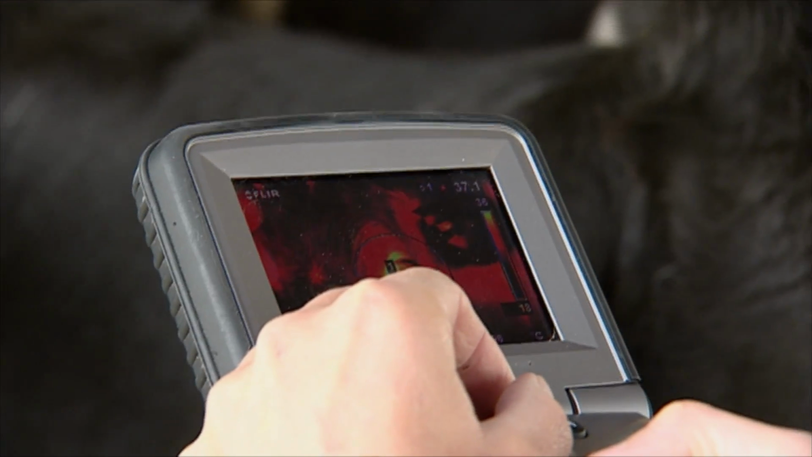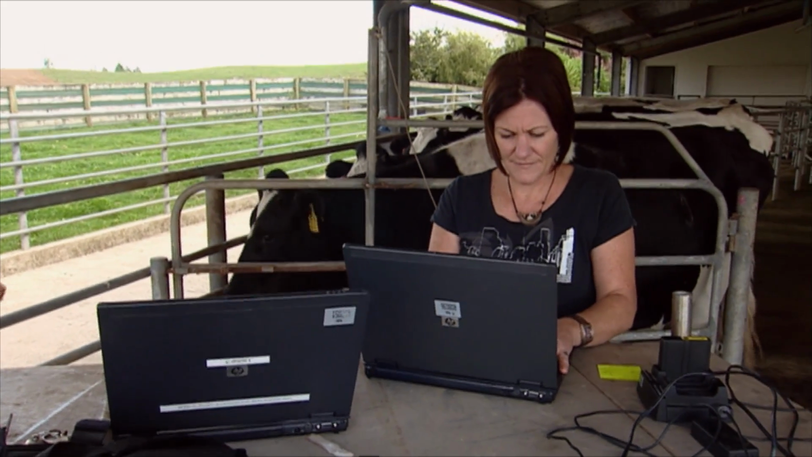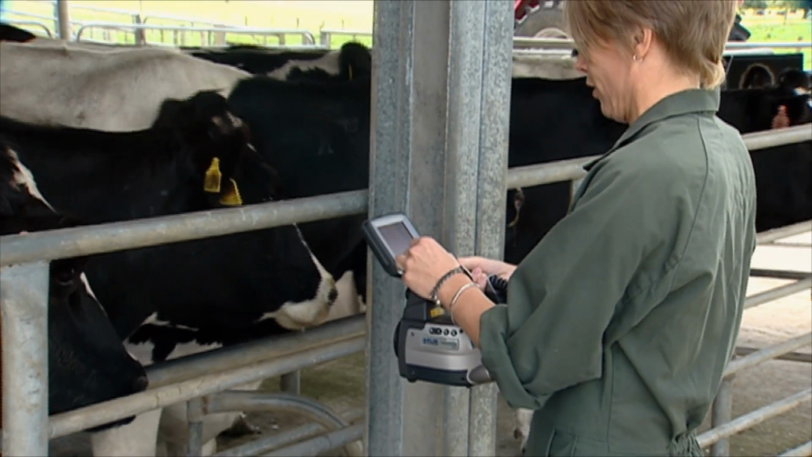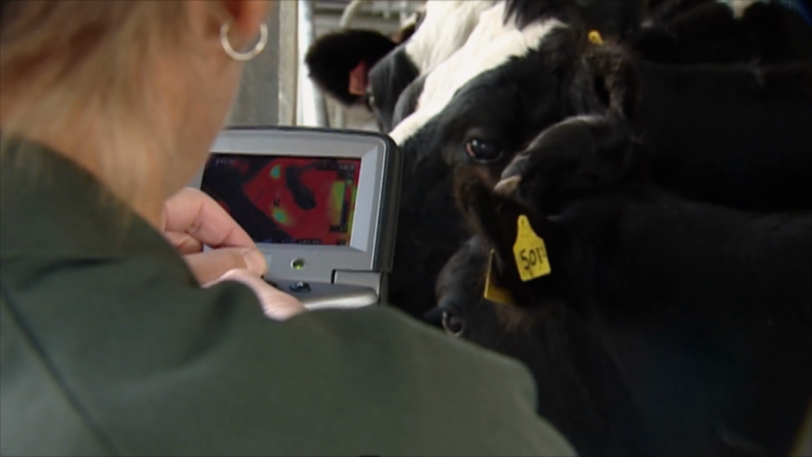The technology has a huge amount of applications. For example, some researchers are looking at it for early detection of mastitis, lameness, and maybe heat detection in cows. But for now, our research is probably going to continue with some of the pain assessment stuff and possibly looking at different species like deer and sheep and beef.